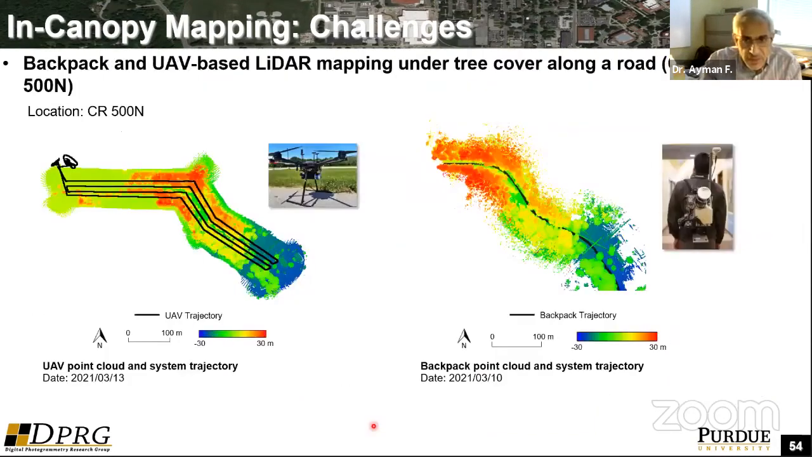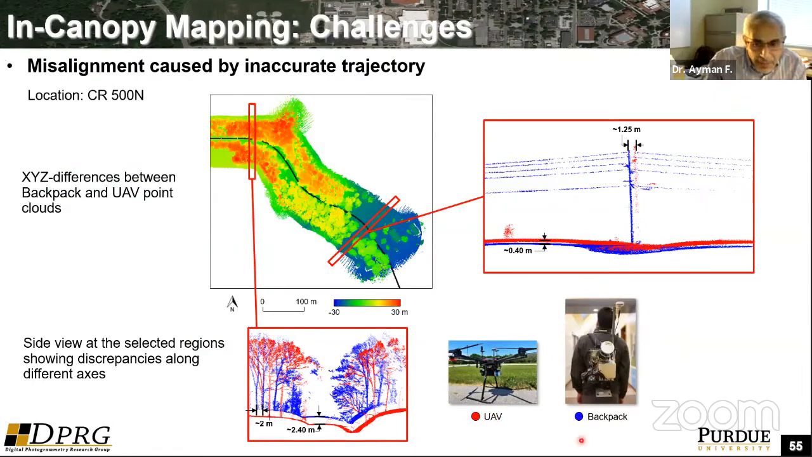That's a huge offset. This is another example, the backpack system and the UEV system for a transportation corridor, but here we have excessive canopy coverage. Again, the UEV is not impacted by the canopy or the signal outages, but the backpack is. When you compare the two data sets, the backpack has a very good level of detail, much more than what we get from the UEV, but you can see significant offsets in the range of 2.4 meters in the Z, 2 meters in the XY. Here we are seeing 1.25 meters. So again, GNSS outages are quite critical.